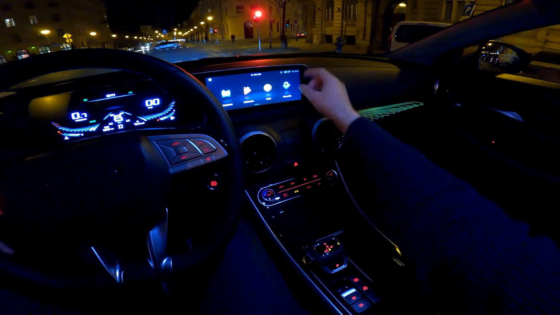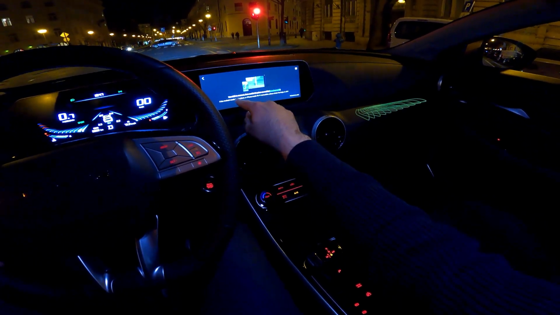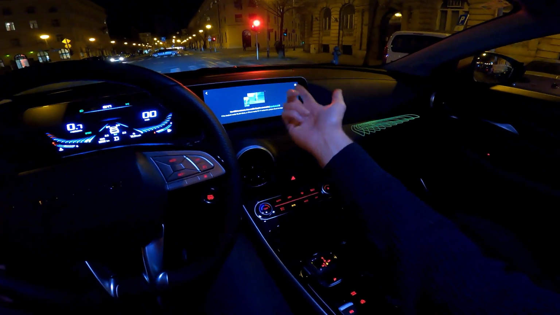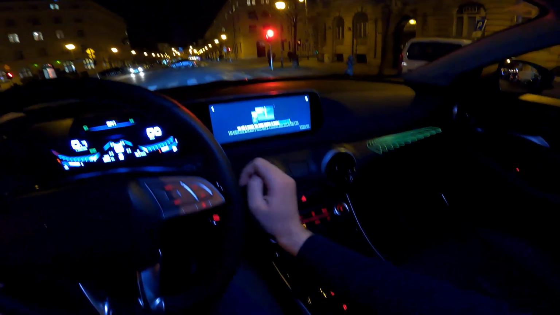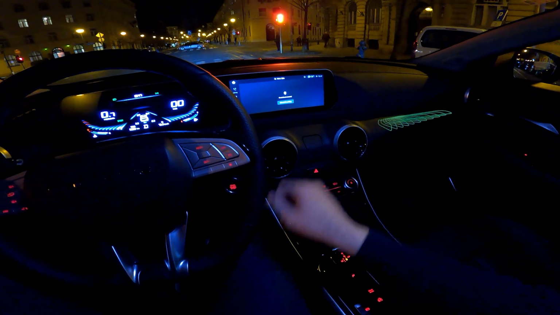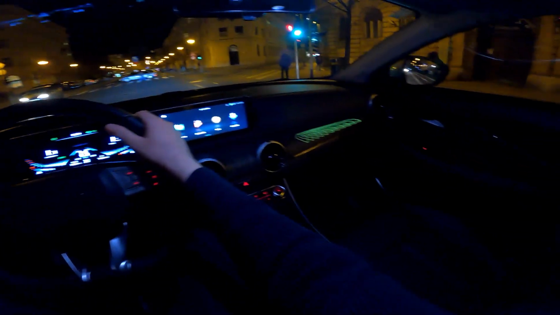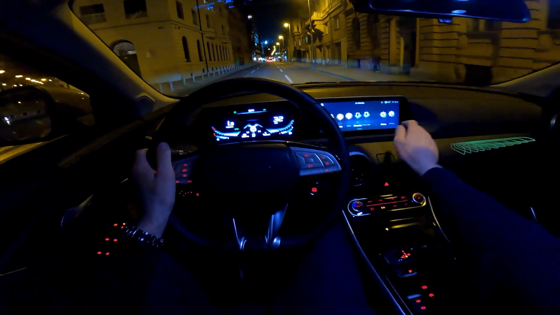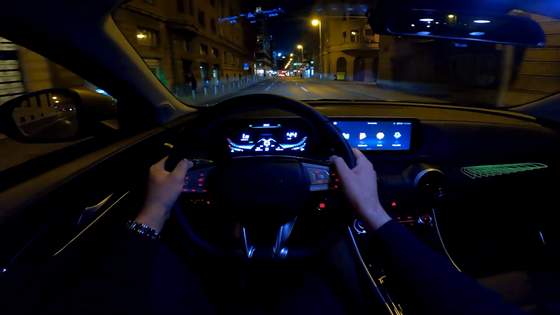Now if you want to connect the phone, there's this phone link, an easy connection. So use USB to connect, then enable on mobile. You need to download the app, and then you can have, for example, navigation from your mobile phone on this screen. And then there's also the Bluetooth connection, and of course multimedia and radio. There are also settings here, so I covered all that in my review during the day.